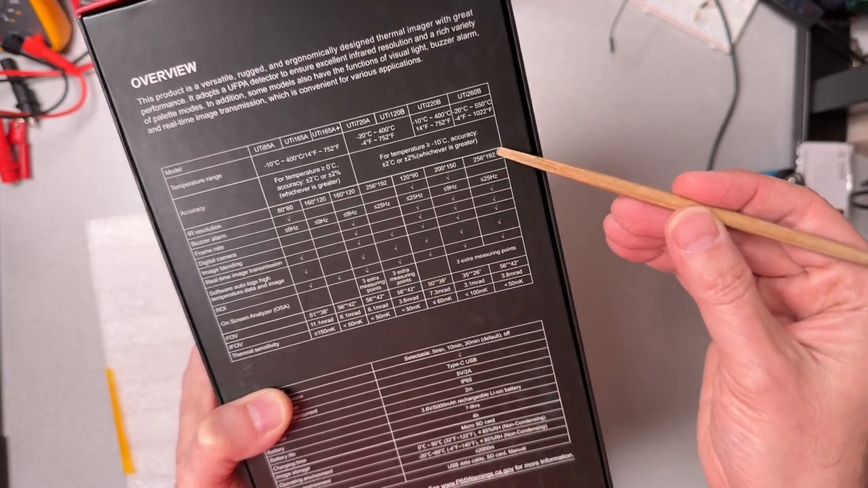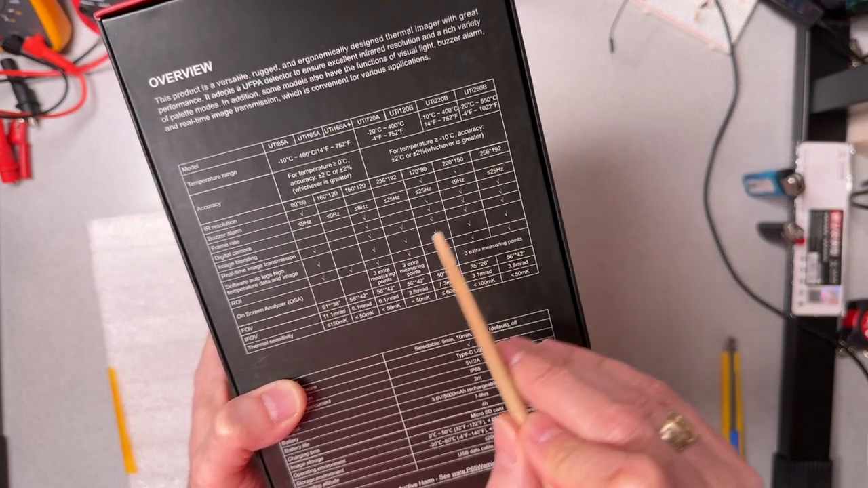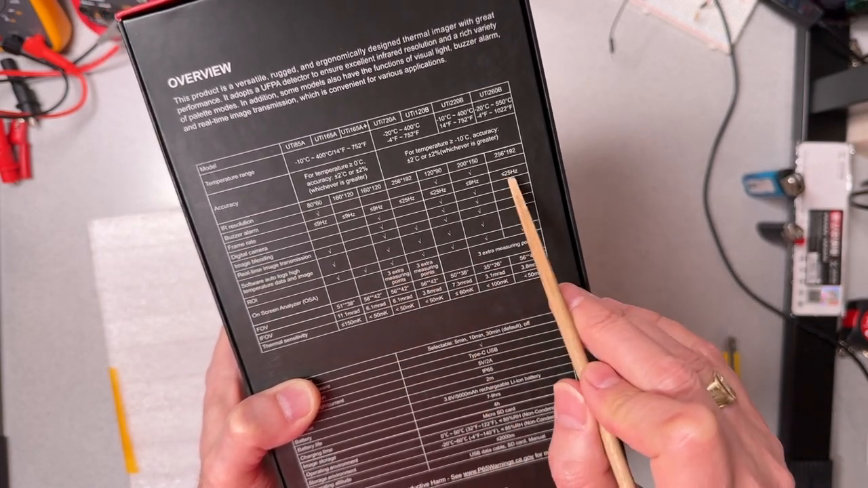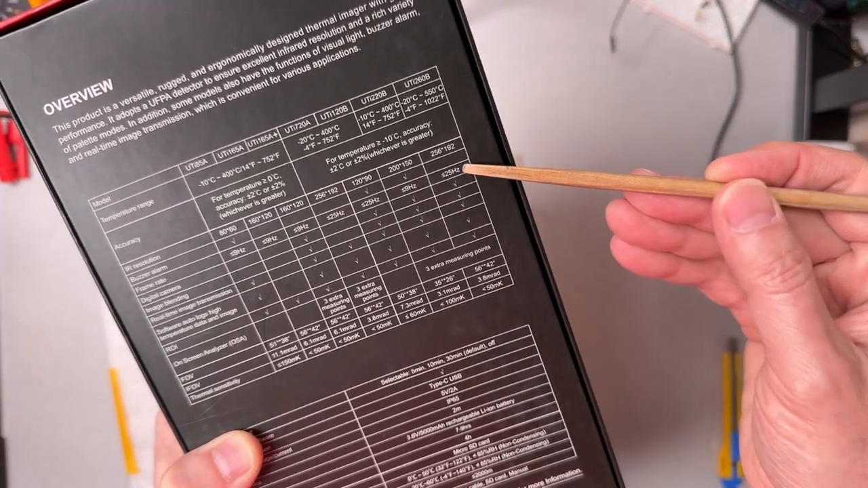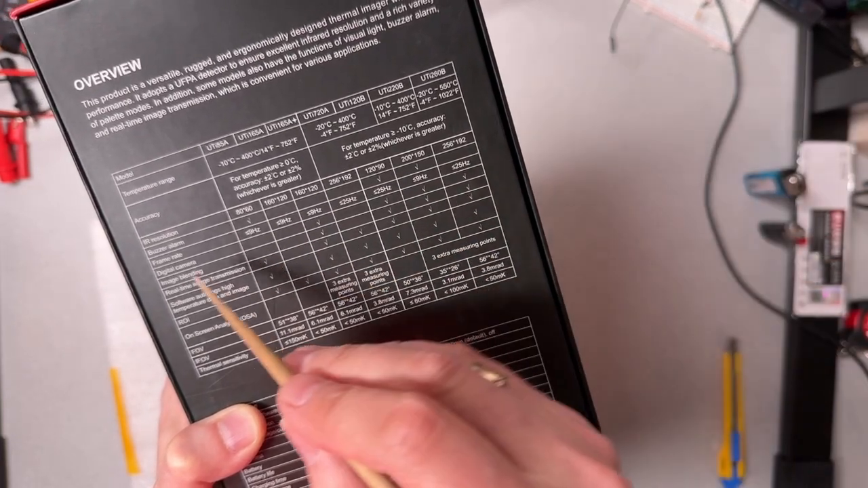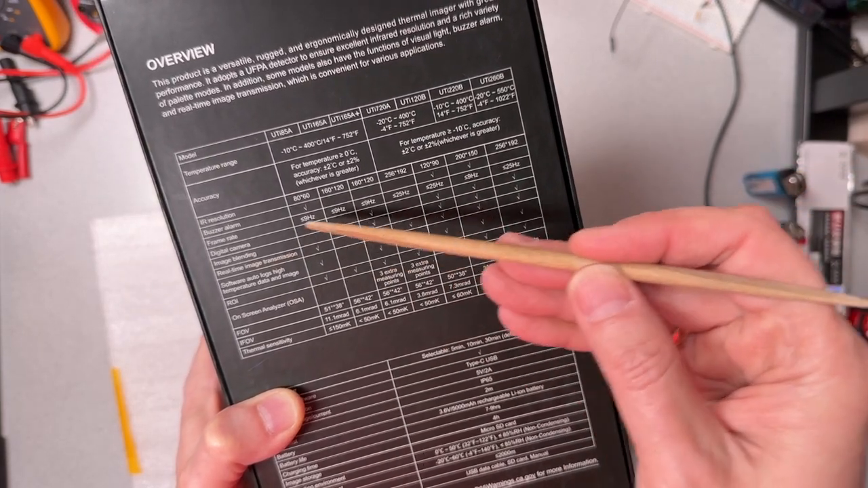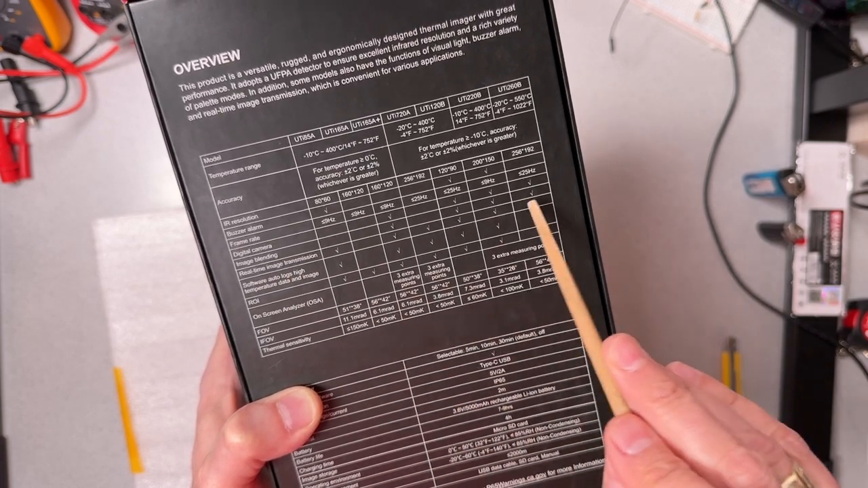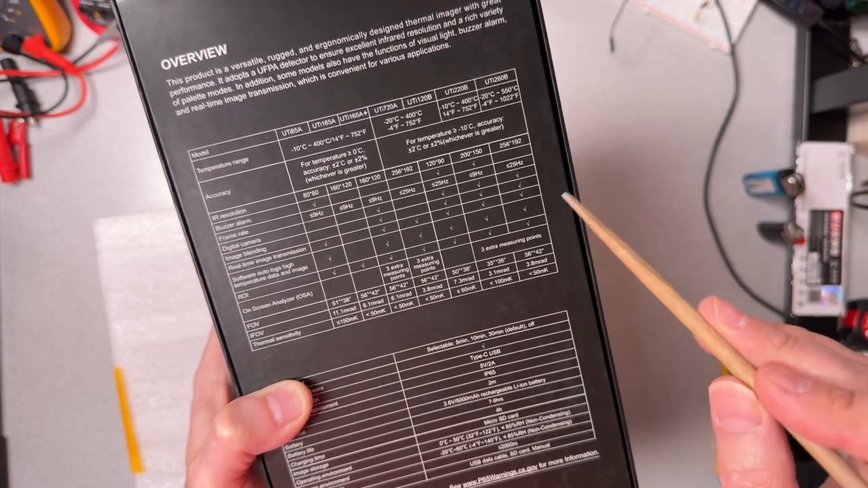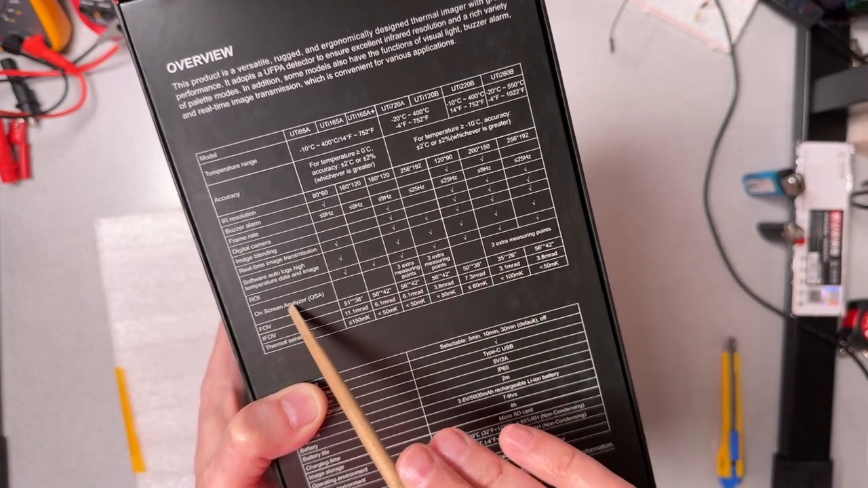The sensor, this is their highest resolution sensor at 256 by 192. There's no buzzer alarm, but there are a lot of other features. Frame rate is also very good here. This is generally operating at 25 hertz, so 25 updates a second. It has an integrated digital camera, so as you'll see, we can overlay the regular digital image with the thermal image, and the images can be blended. Real-time image transmission, I think that might be through some sort of different connection. Logs of the high and low temperature, we'll look at that. Region of interest, we can have 3 measurement points.